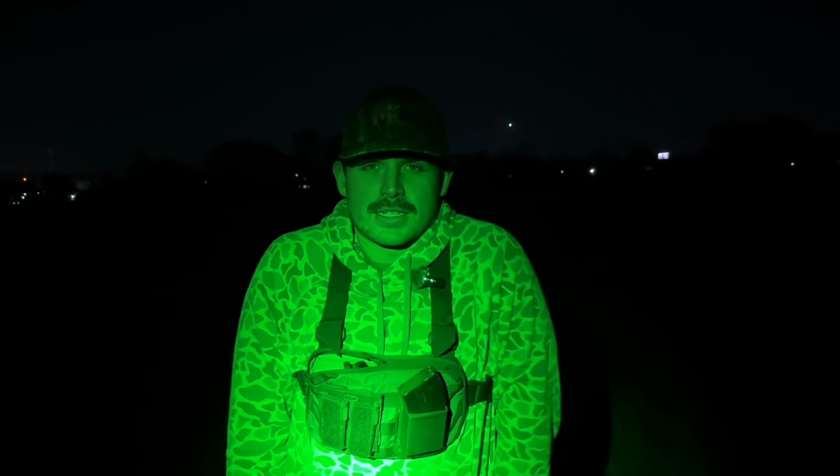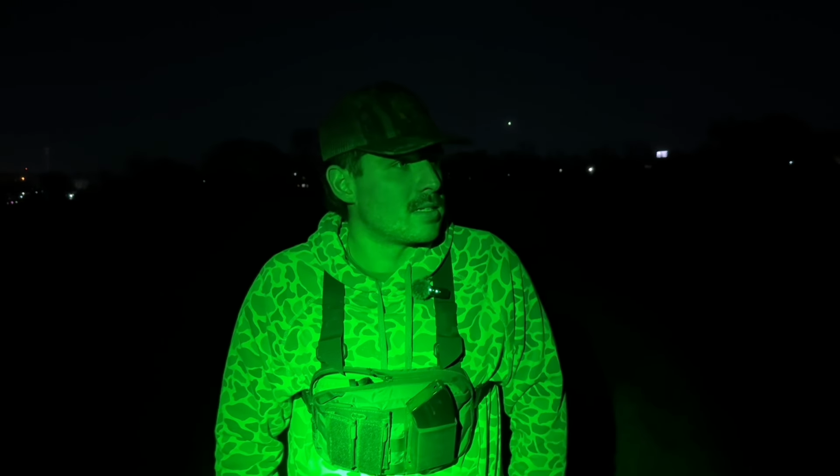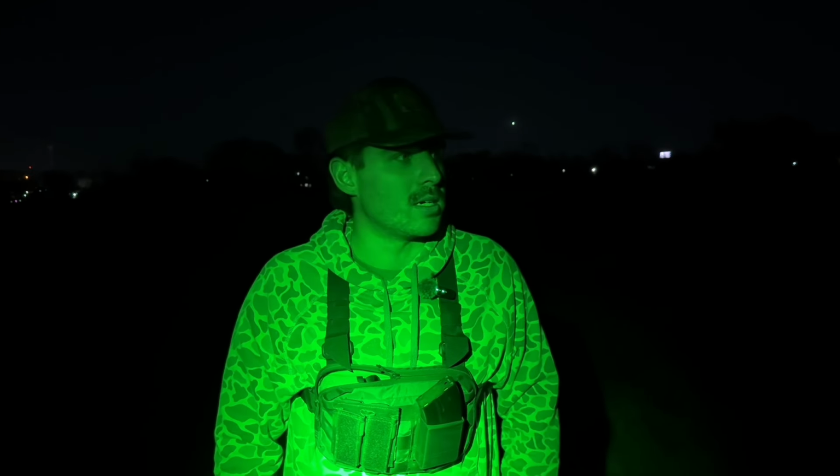We're going to be really targeting coyotes tonight. We're going to try to shoot some at that chicken farm, and then we've got a couple other properties we're going to bounce around to. But let's get the night started. We just got set up. It's a little chilly out, so we've got some hoodies on, but I think we're ready to go.